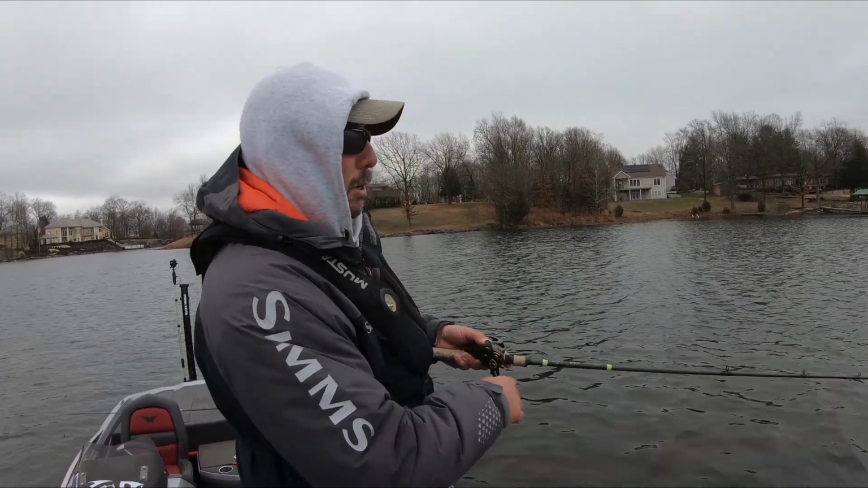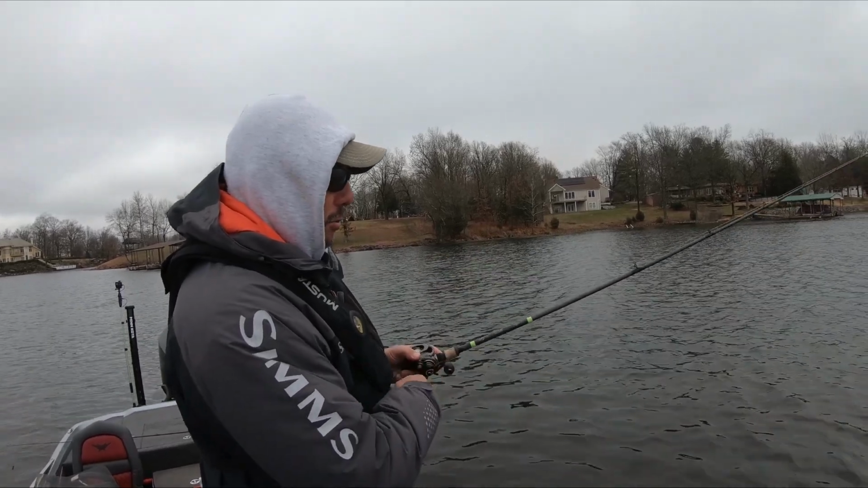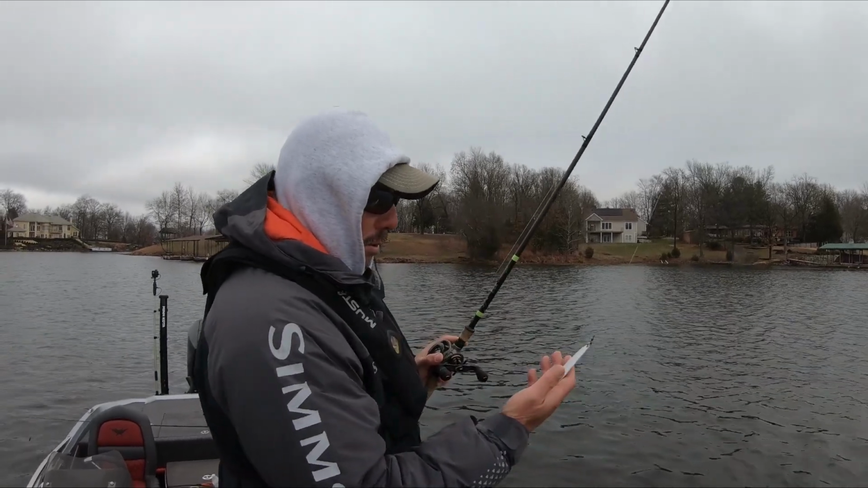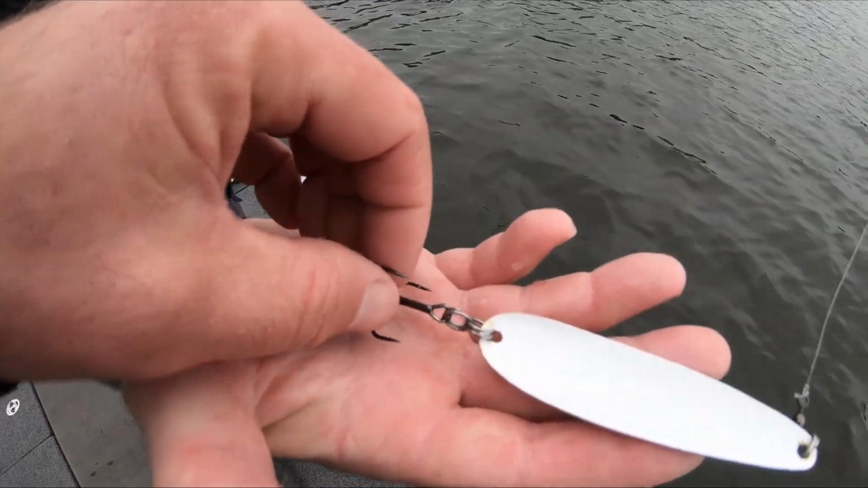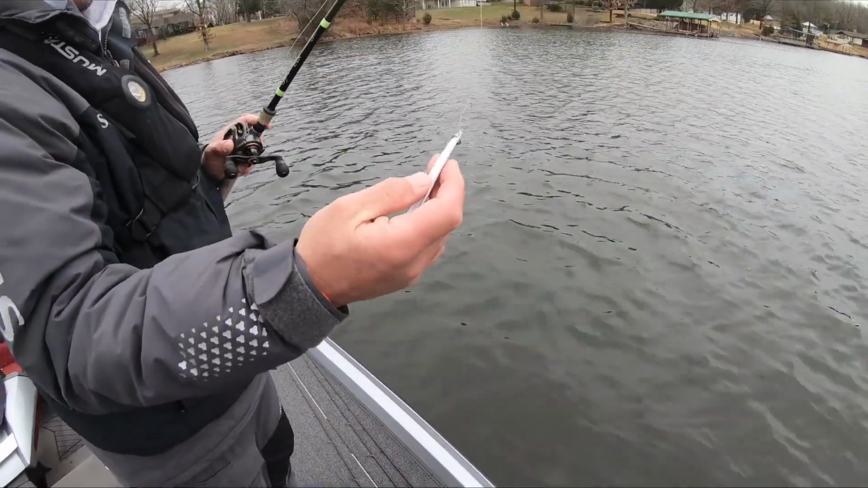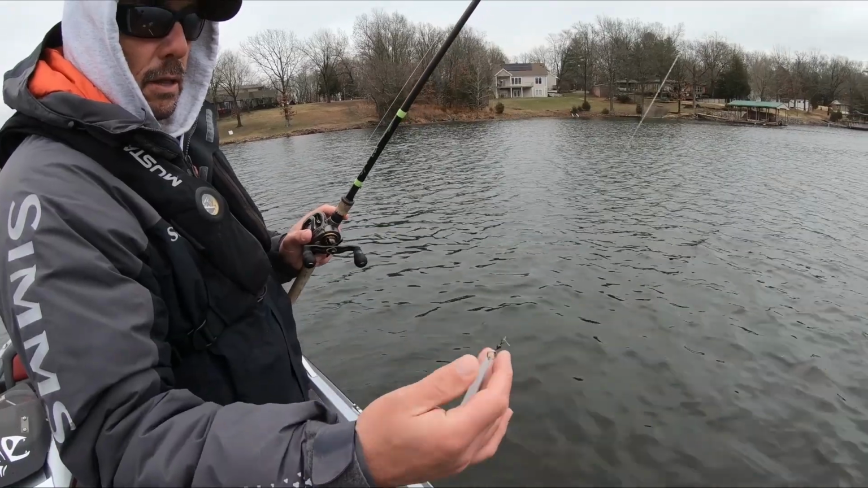Let me show you the spoon. Nothing fancy, it's just a white flutter spoon. But what I do is I will double split ring the treble hook. And that really helps keep from losing fish. And then I just put a swivel on the front to get rid of the line twist.